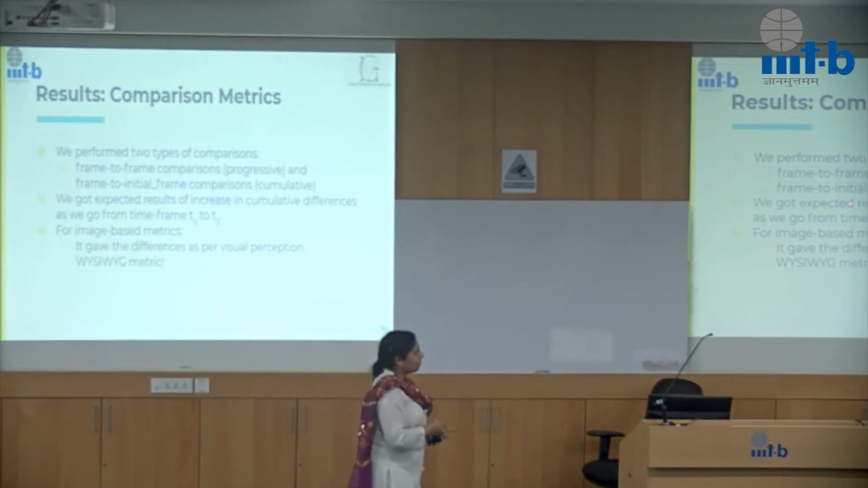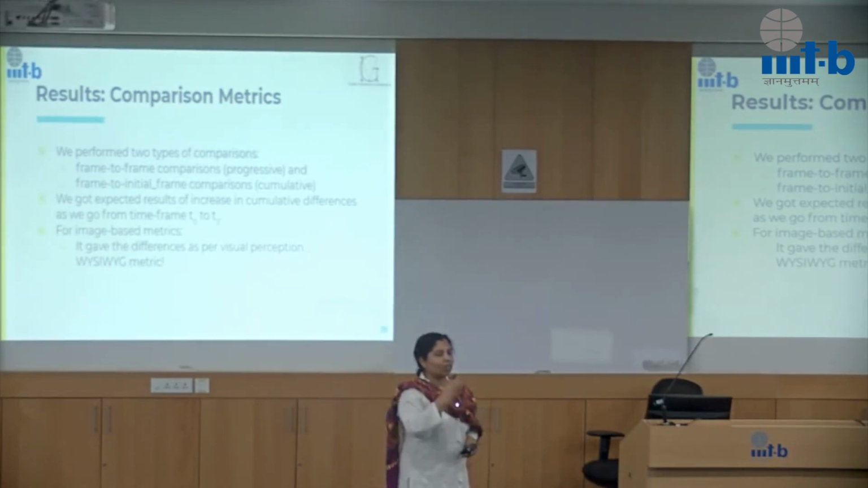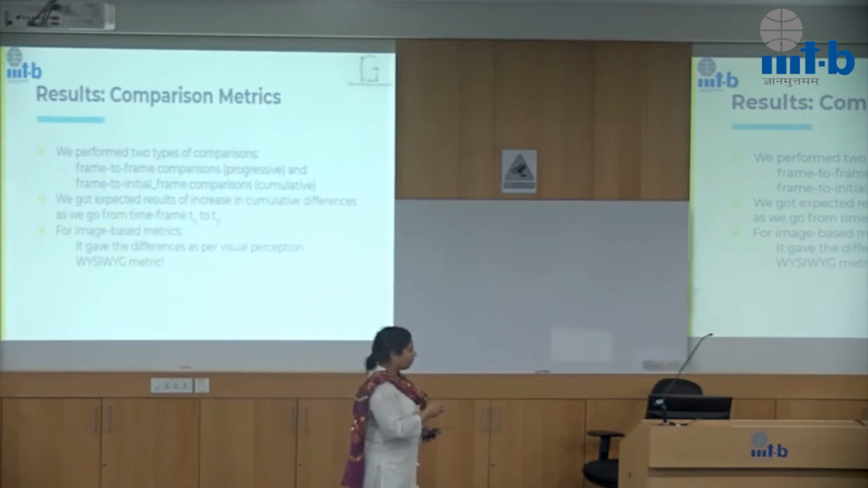And for the image-based metrics, interestingly, it is a WYSIWYG metric. So if we saw drastic changes in the images of the signatures, we saw drastic changes in the measurements we saw in the Bhattacharya distance and the earth mover's distance and all of that. So it was kind of interesting to see that part.